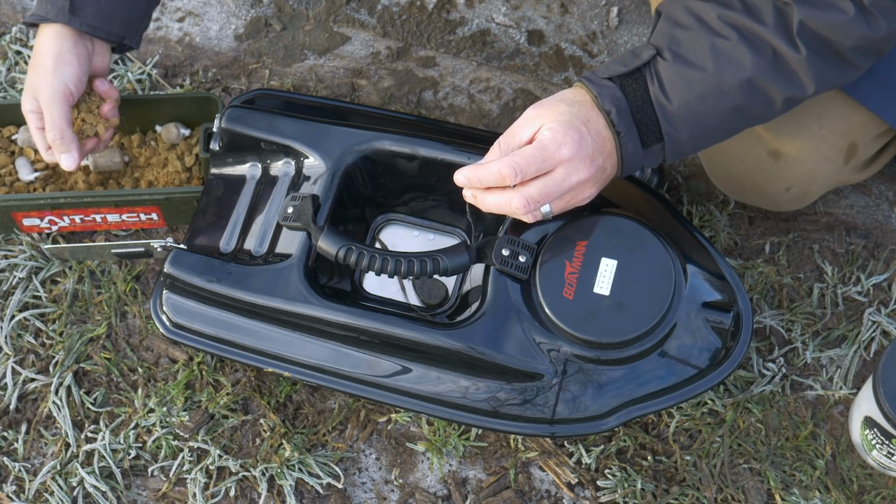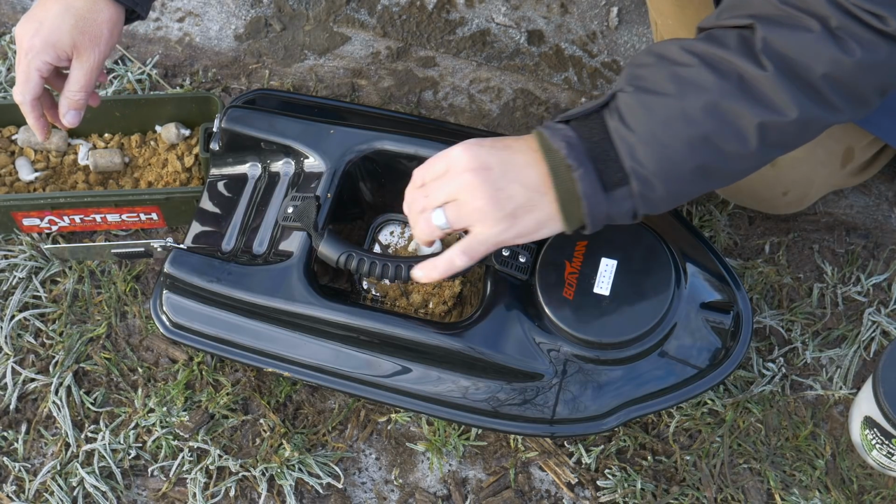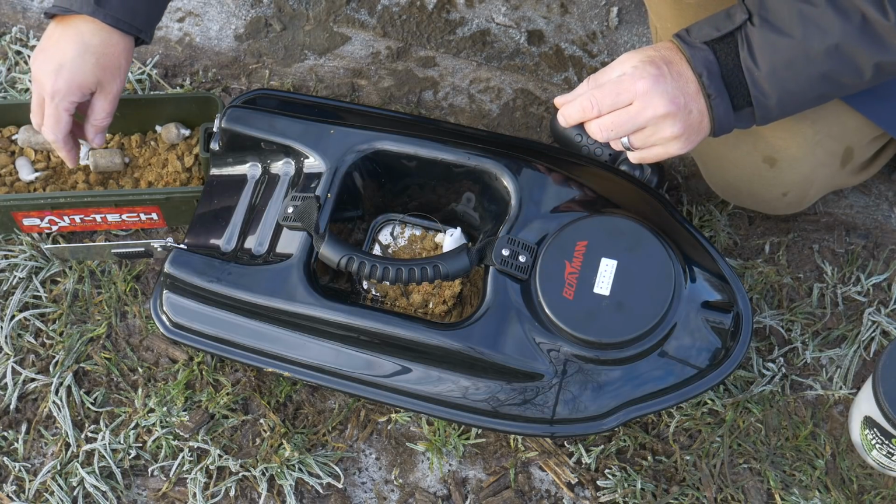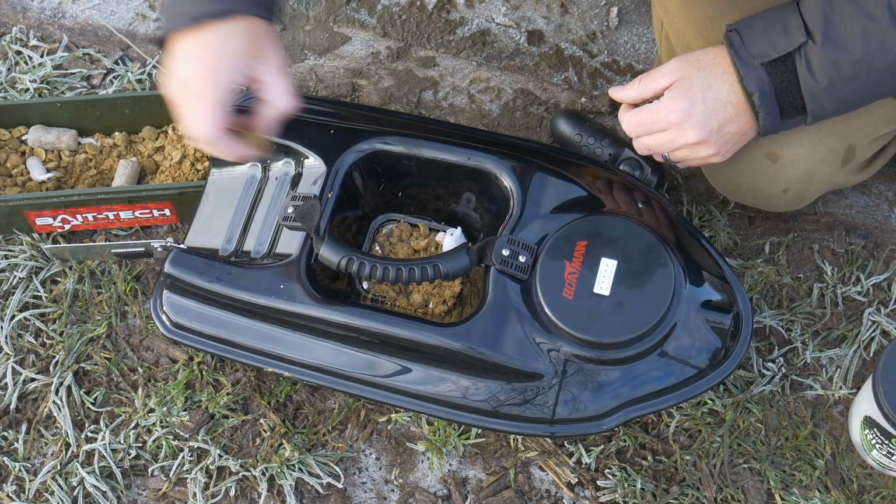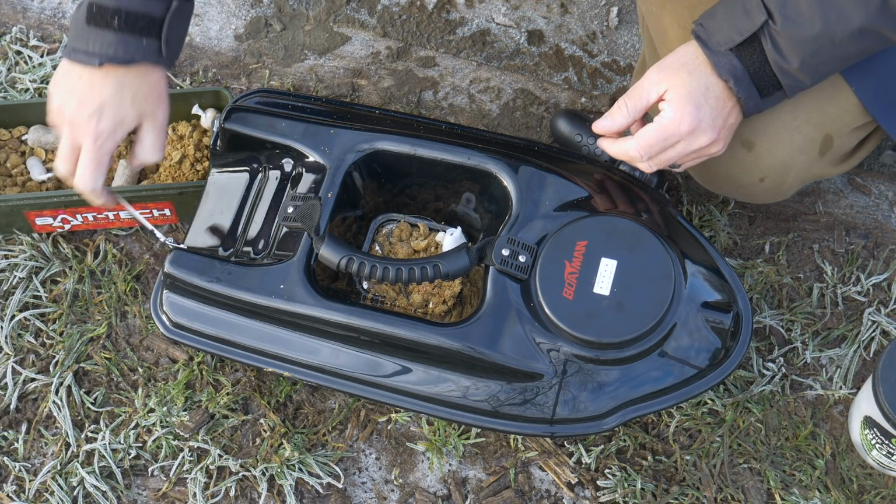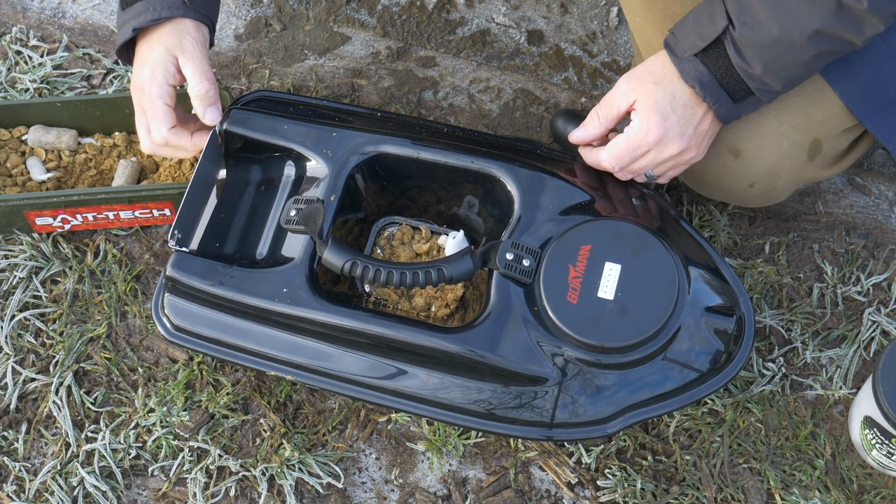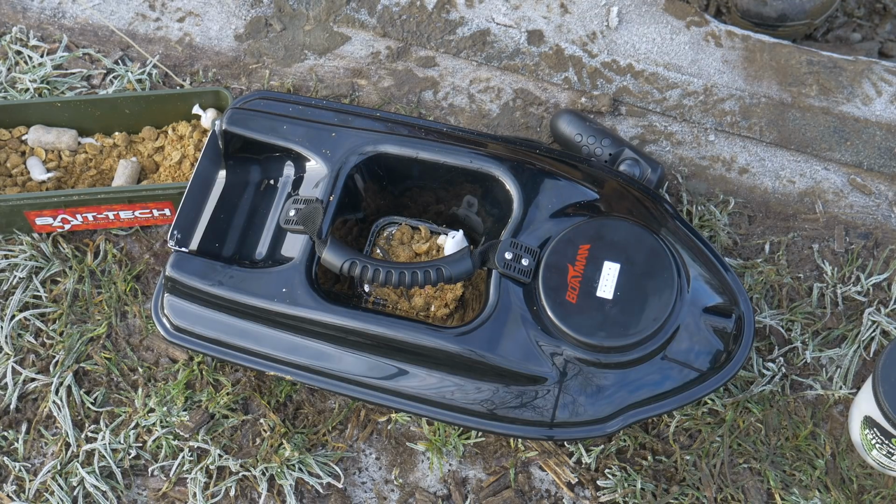I'm just going to use a bit of my old faithful boilie crumb. Just sit that on there like that. I think that should be enough for a bite. So let's get that out there. Shut that door up. Let's get it out there and see what happens.